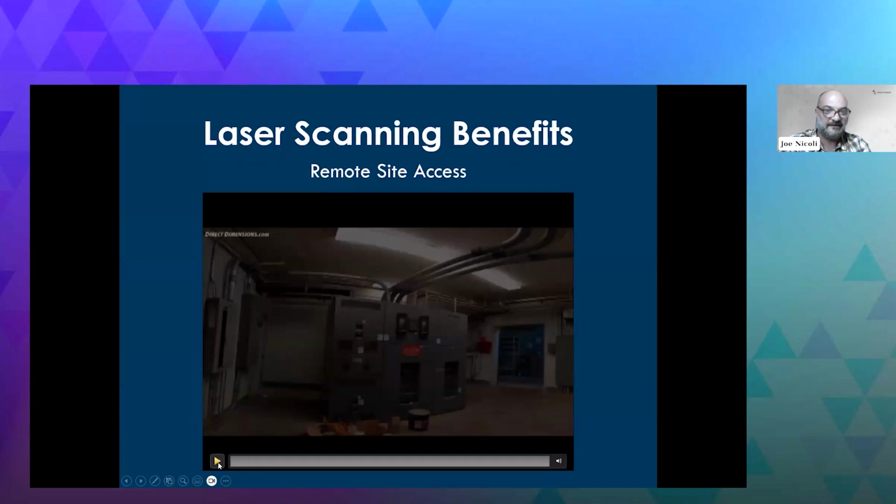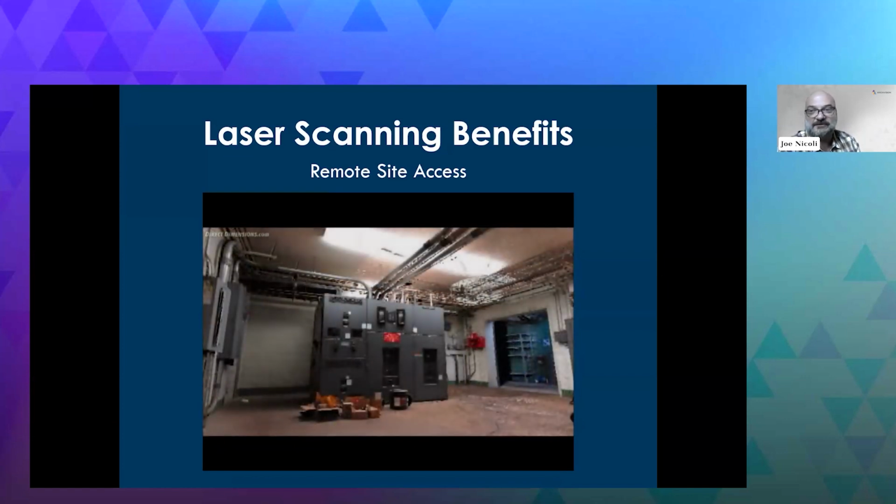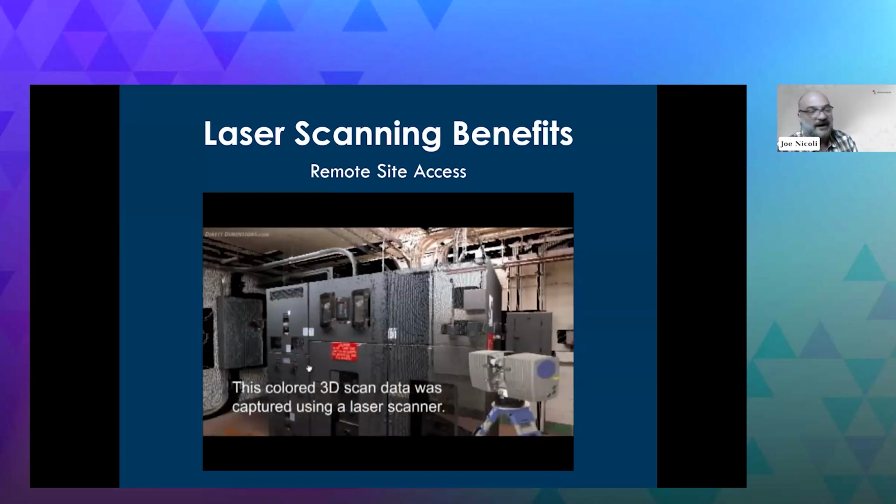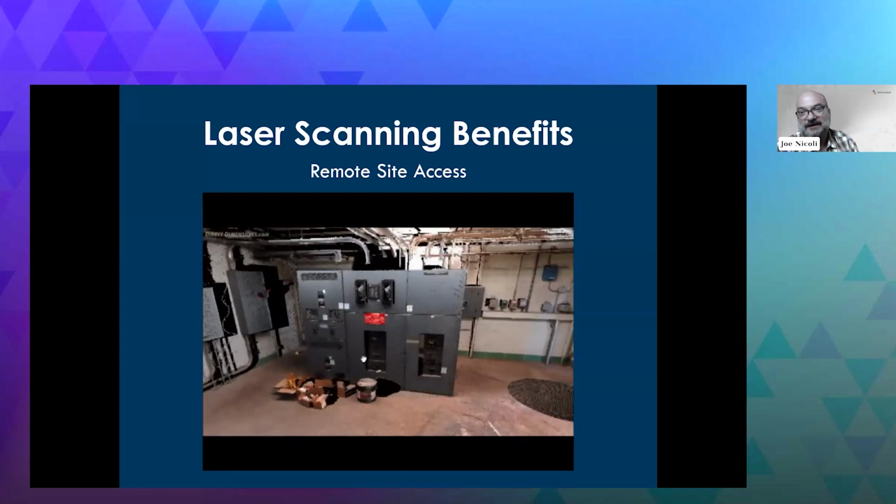I have this listed as just remote site access, which basically means you have all this data with you. You don't have to worry that you missed a measurement, because let's face it, you probably missed a measurement. Well, is there a door there? Well, you can go right into the point cloud on your computer and figure out how far it is from that door to the corner.